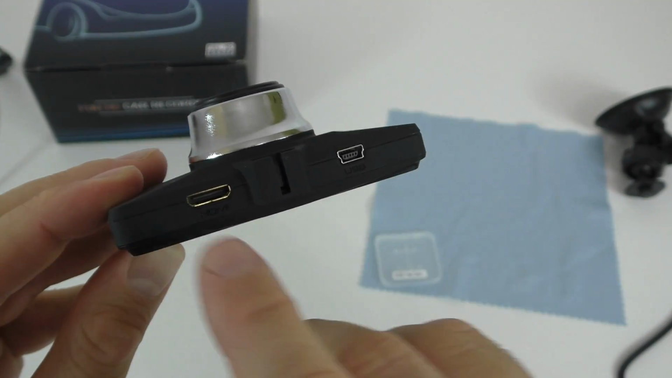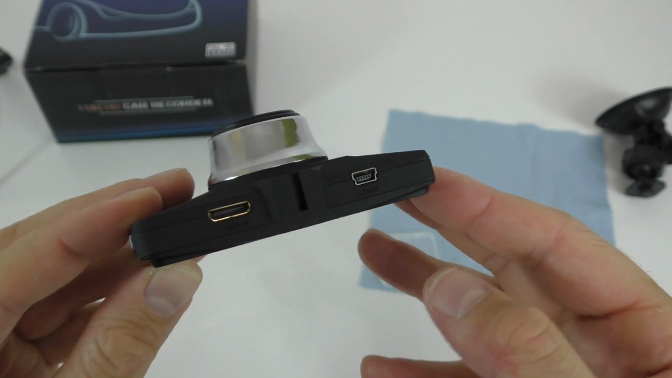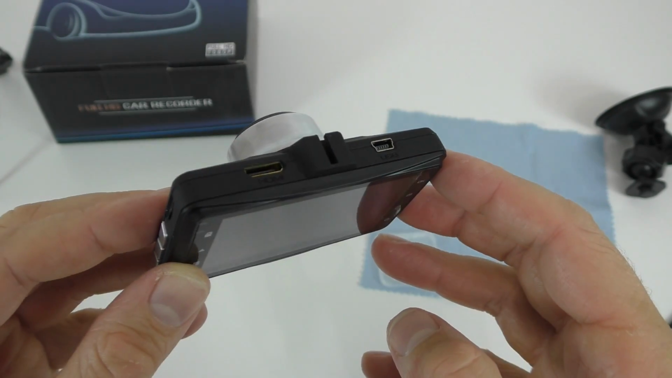On top here the HDMI port, and this is where the charging port is. You can also use this charging port, so the USB there, to connect the camera to your computer whenever you want to take the footage out from the SD card.